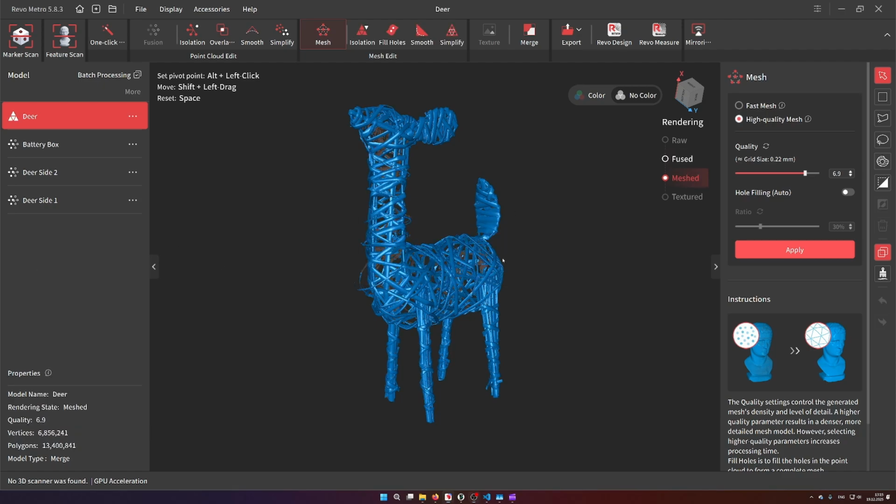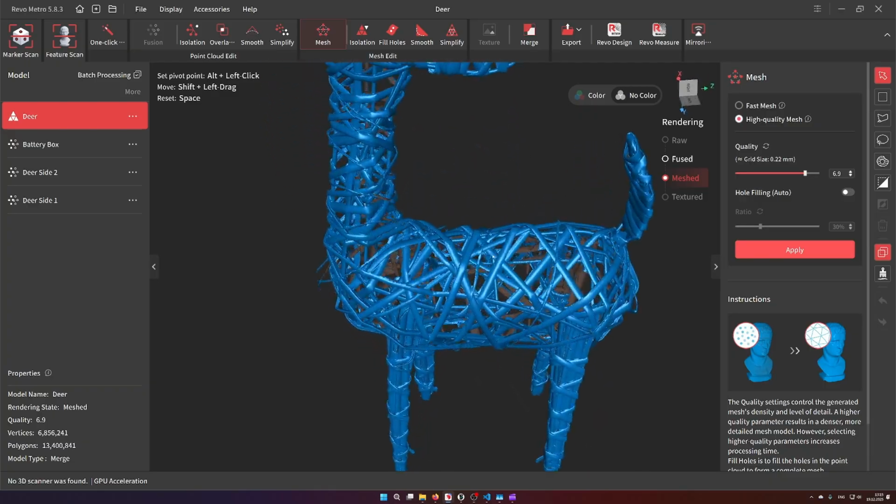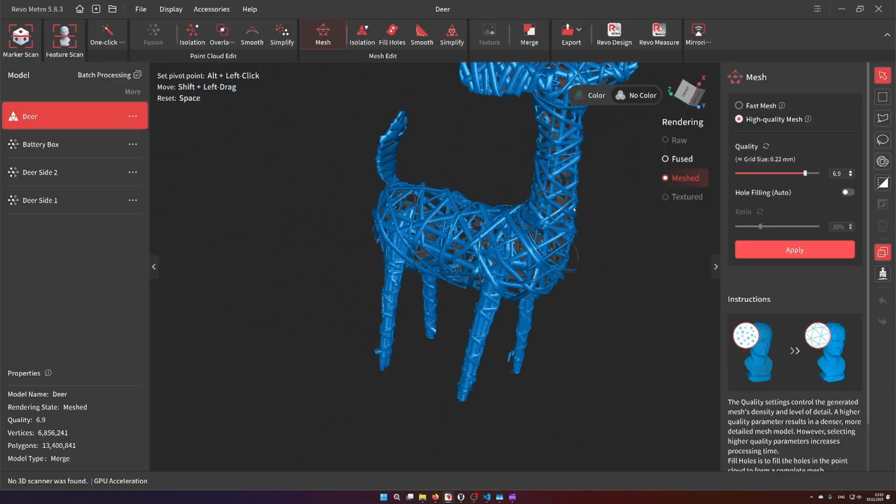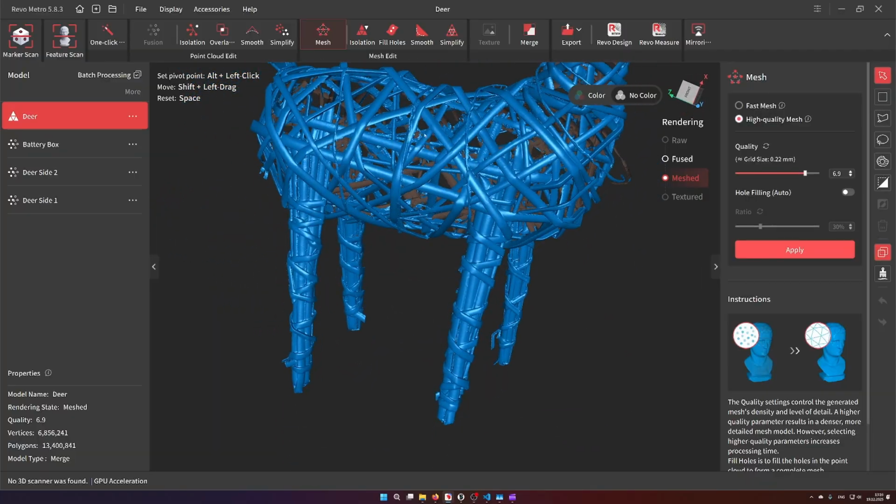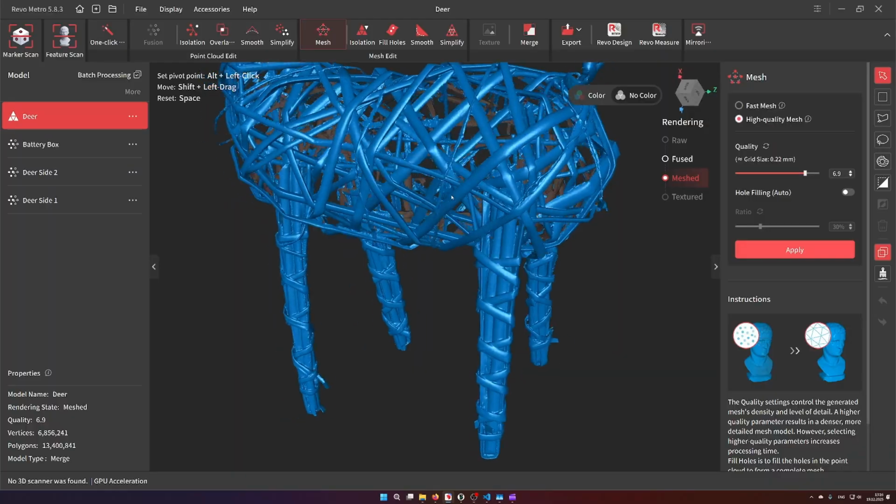So the meshing finished after roughly 3 to 4 minutes, and it looks quite nice, I must say. Especially it also captured all these small wires with the lighting quite well.